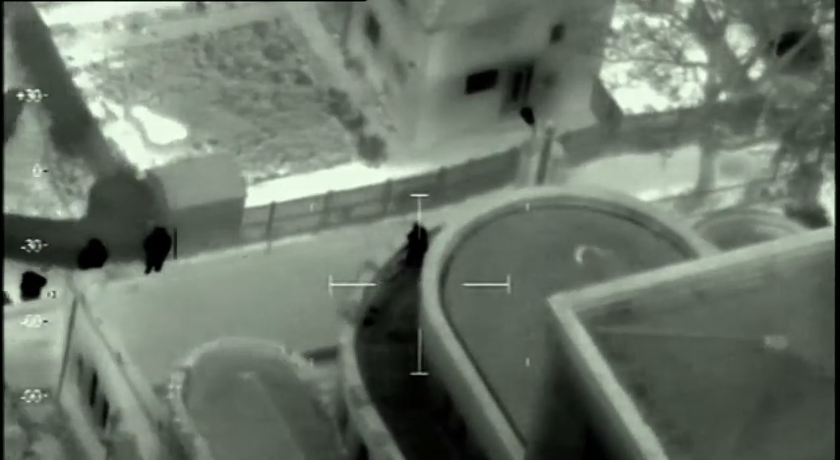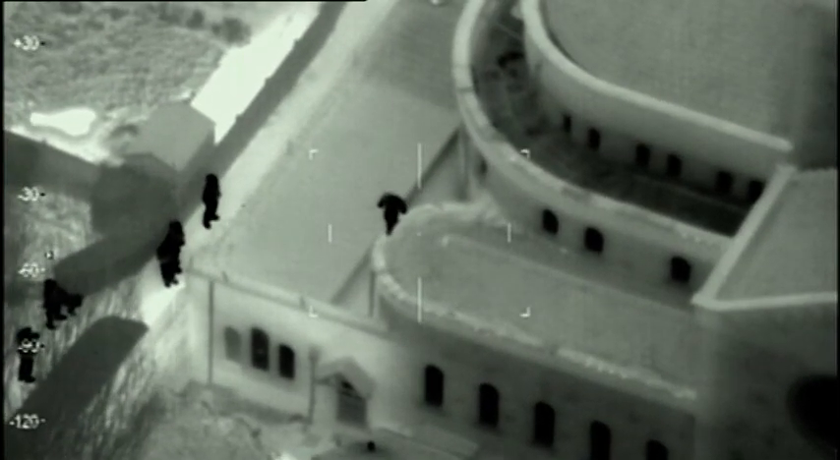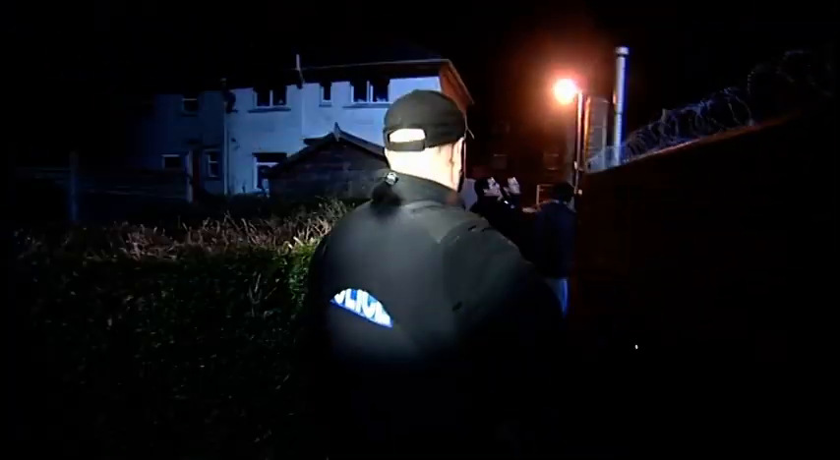X-ray 99, the second person's now stood up, over. He's making his way to the corner. He's going to drop over that bit again. Hopefully we're going to go the same way. To that lamppost and down.